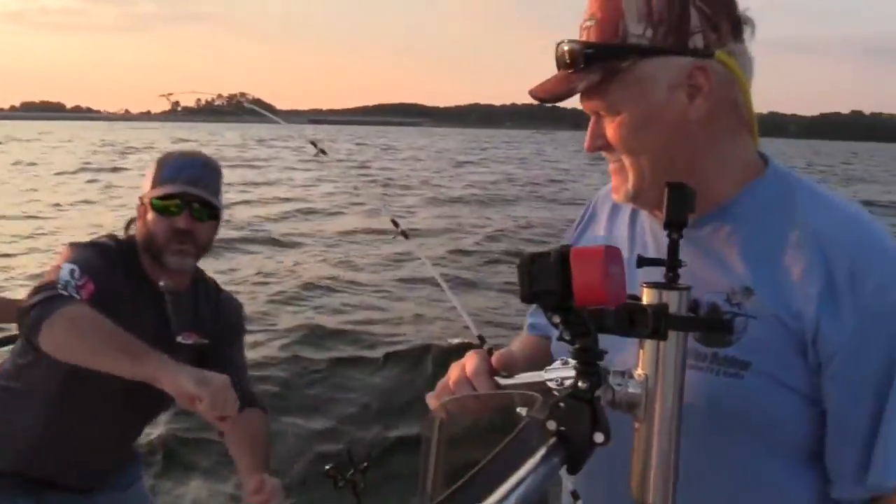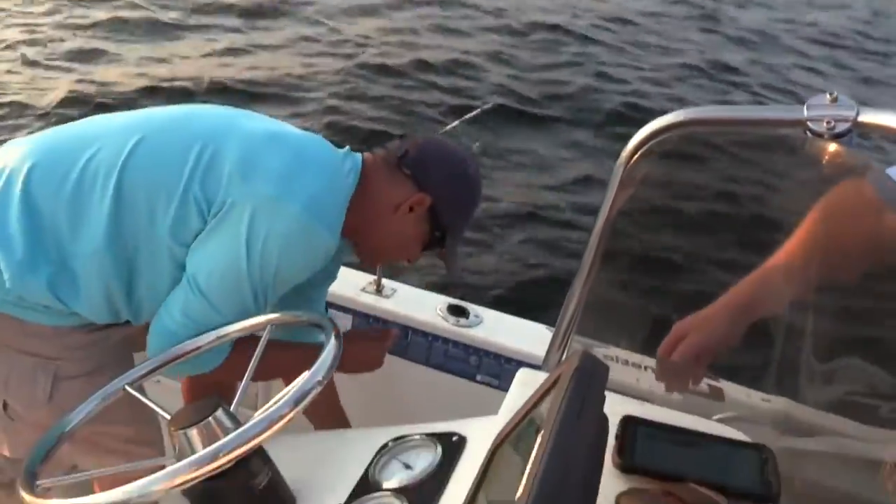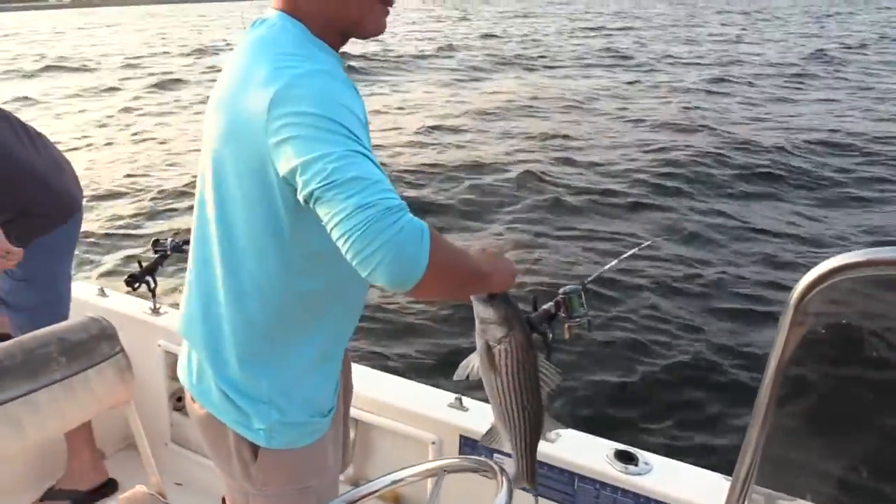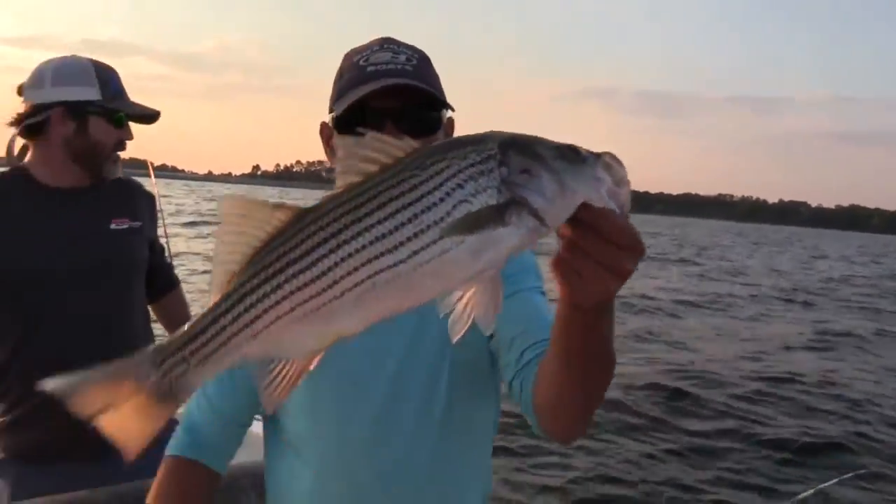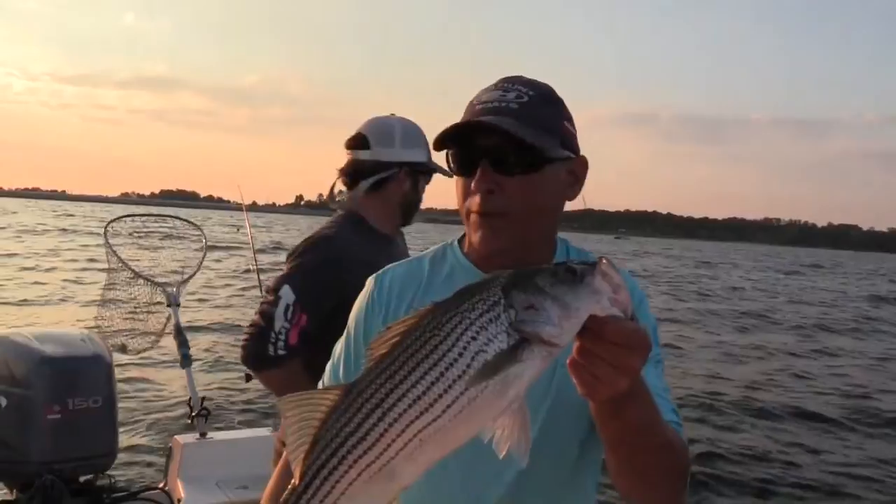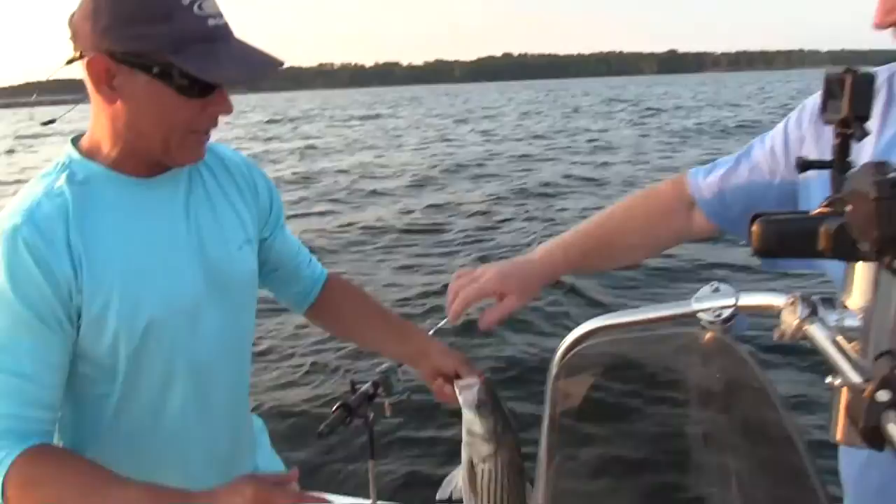Let's see, the hook pullers. I think I set them right there. I got it. And there you go. Hey, another eater for the box. We'll have to cooler him up because it's summer. We have to keep everything we catch in the summer months. We'll go back to releasing this size fish October 1st.